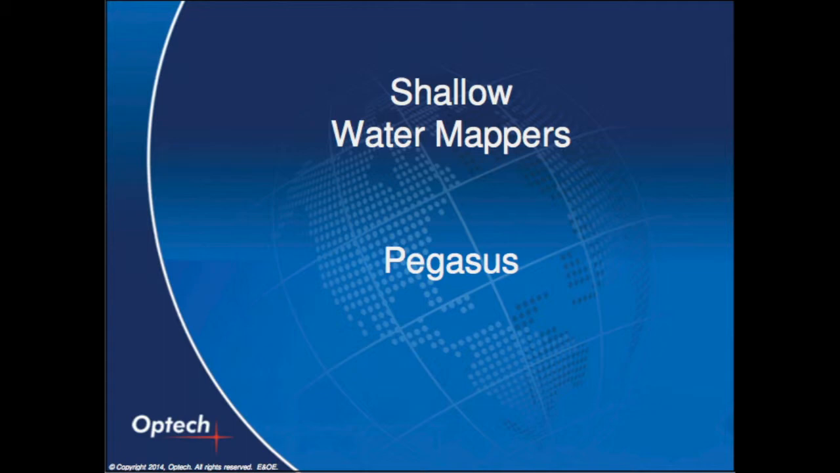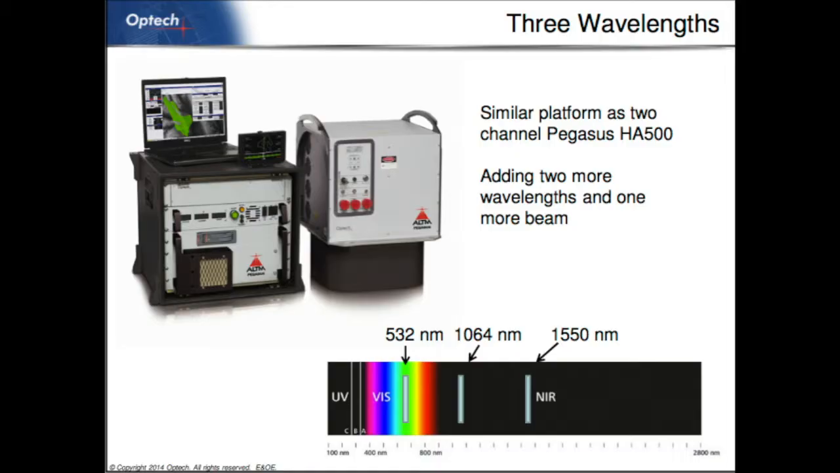Okay, another system that we're developing is to add another wavelength. We already have the Pegasus, which is one of our terrain mappers. It can collect up to 500,000 shots a second with a dual beam configuration. Well, we thought, what if we add another beam? So we're working on it now.